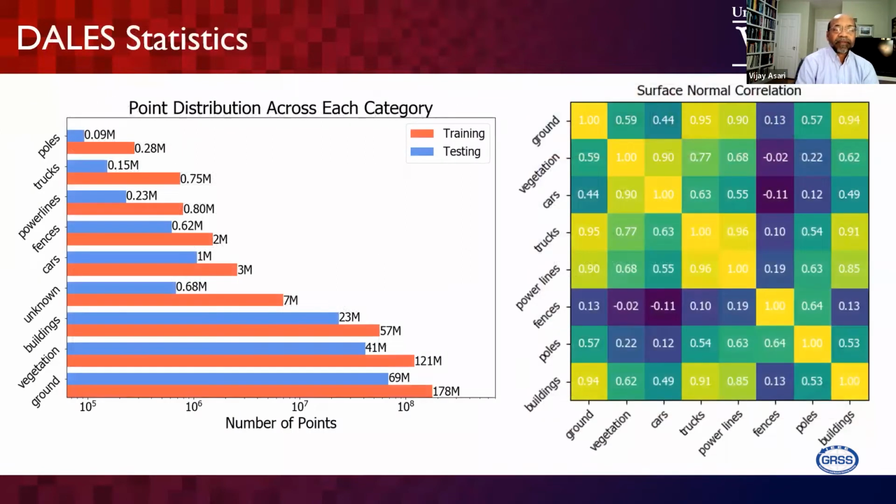Depending upon this Dales object statistics, point statistics, as I mentioned earlier, we distributed the points into about a 70-30 ratio, but that is not always true. The average is 70-30.